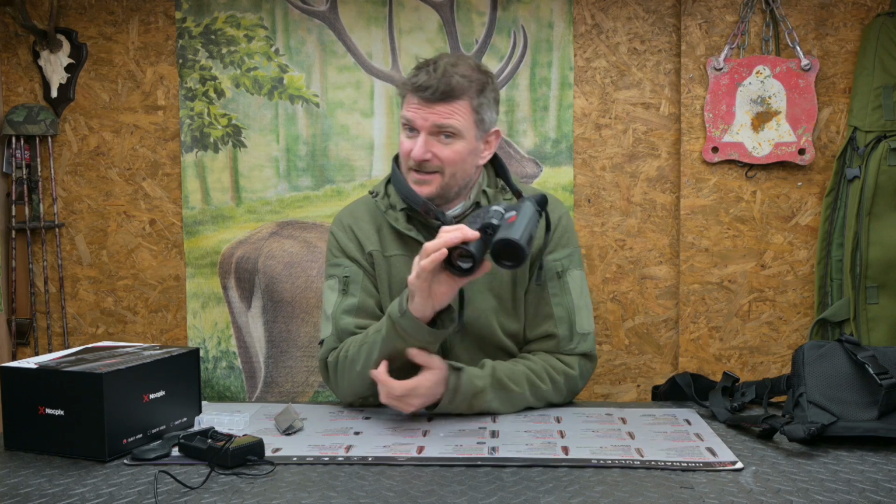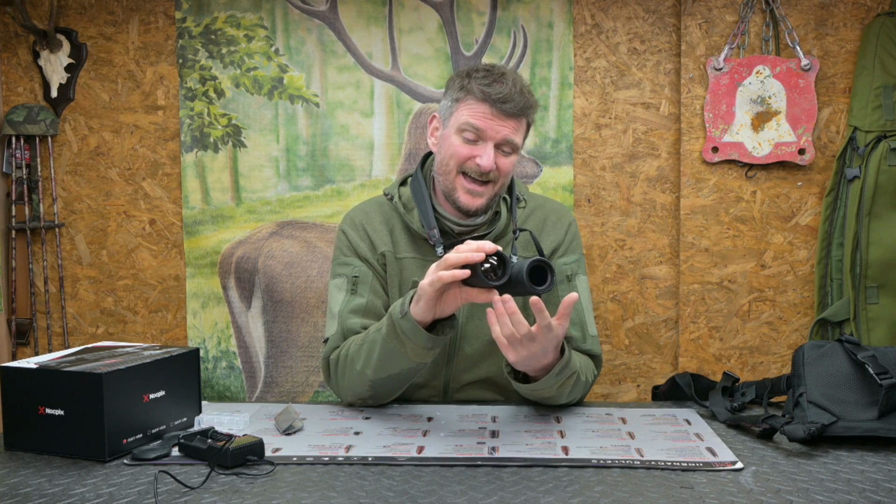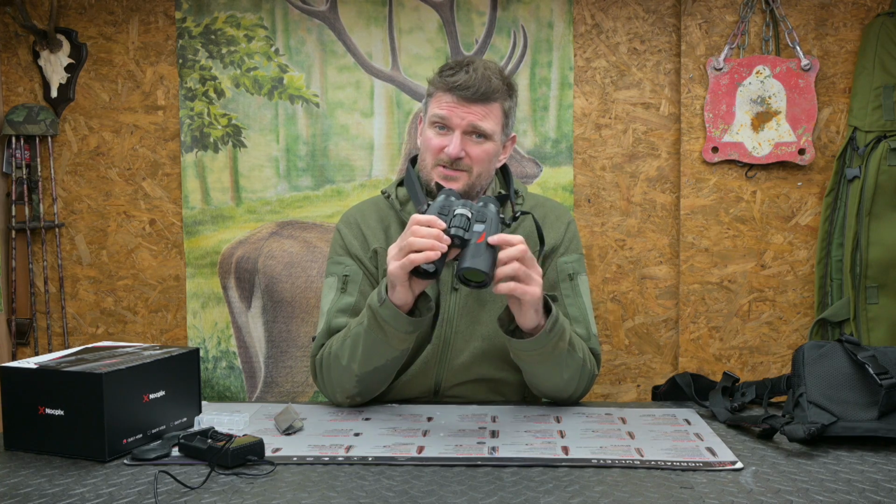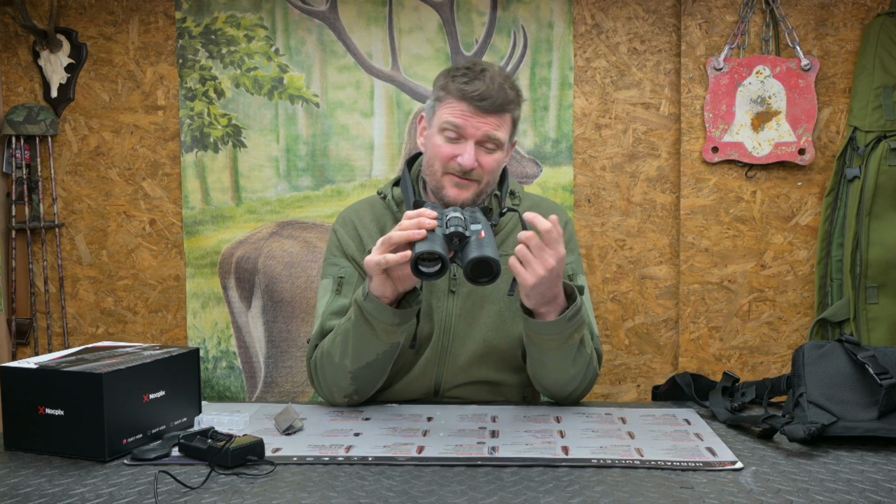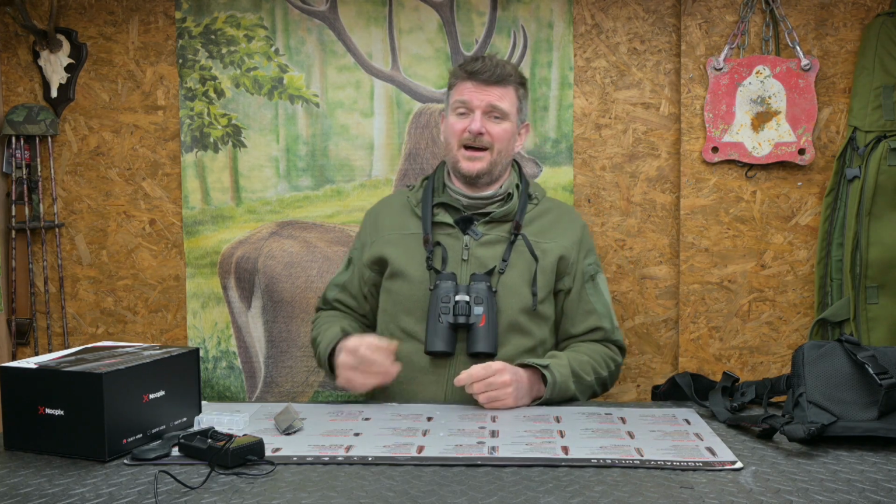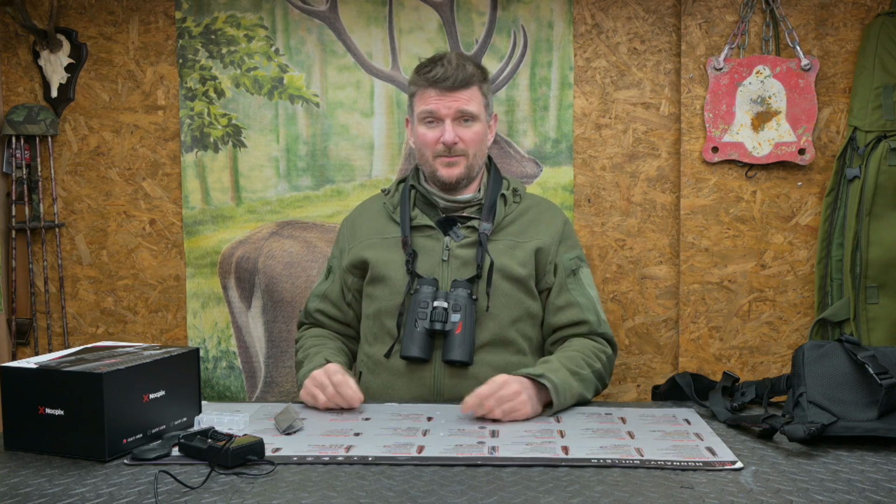I will say though, like I said, at only 700 grams, these are very lightweight, and I'd be hard pressed to choose a monocular over these, because the advantages do seem to be worth more than the very slight disadvantages. I'm very happy with the use of it. I found it easier to be out shooting and filming with it, and of course having them hang like that meant I could easily grab them with either hand, and they will tuck in just like my regular binoculars in daylight.